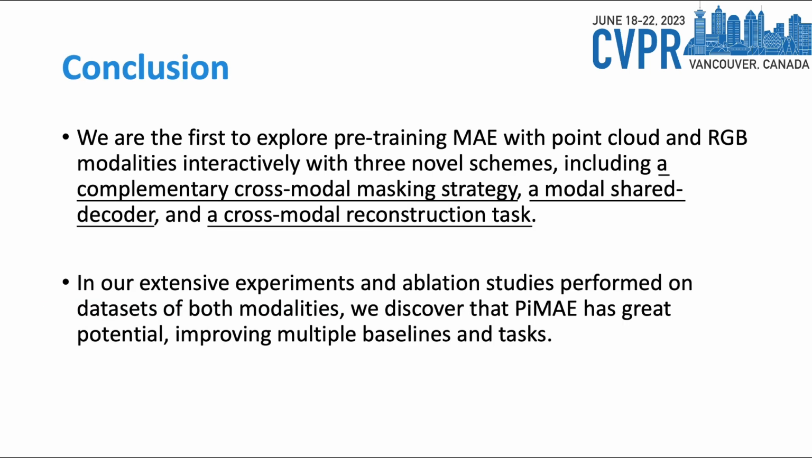So to conclude, we are the first to explore pre-training MAE with point cloud and RGBD modalities interactively with 3 novel schemes, including a complementary cross-modal masking strategy, a modality-shared decoder, and a cross-modal reconstruction task. And through our extensive experiments and ablation studies performed on datasets on both modalities, we discovered that PiMAE has great potential in improving multiple baselines and tasks.